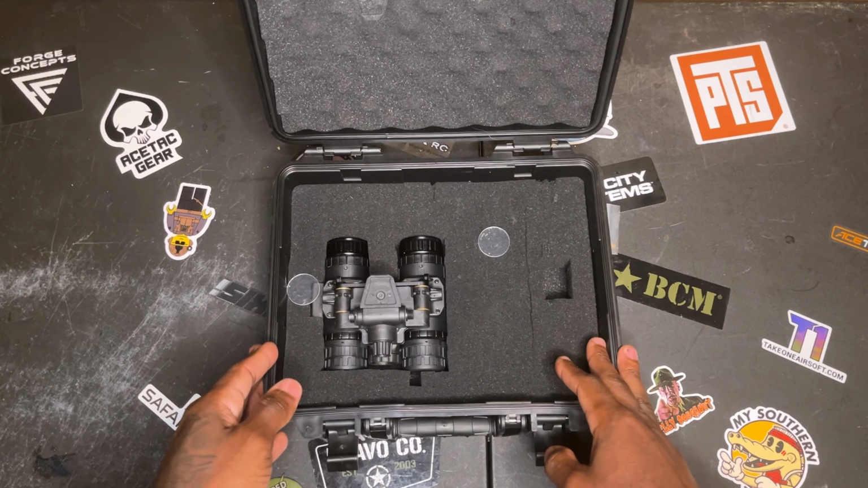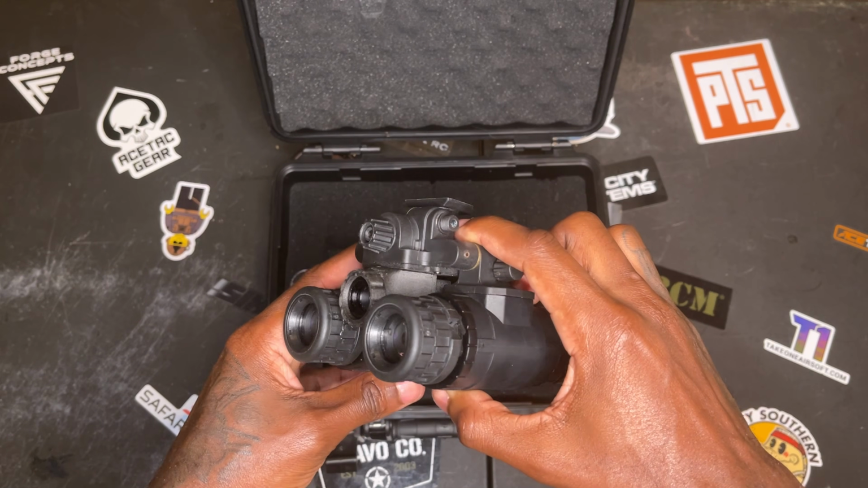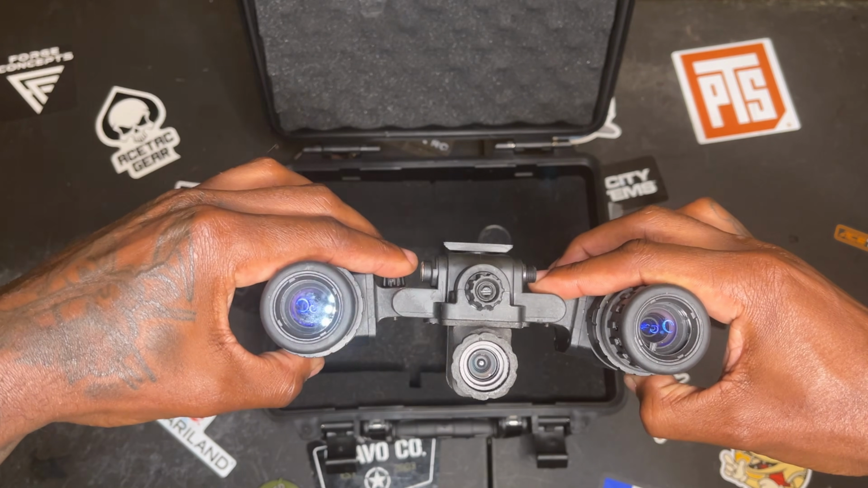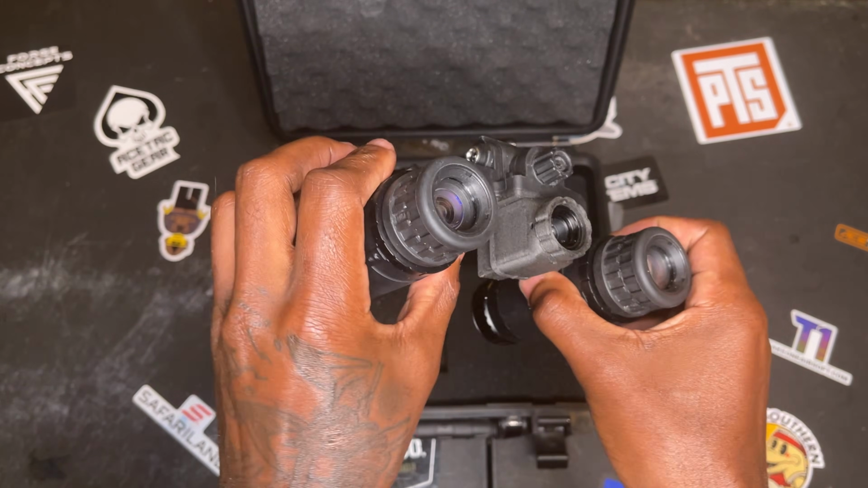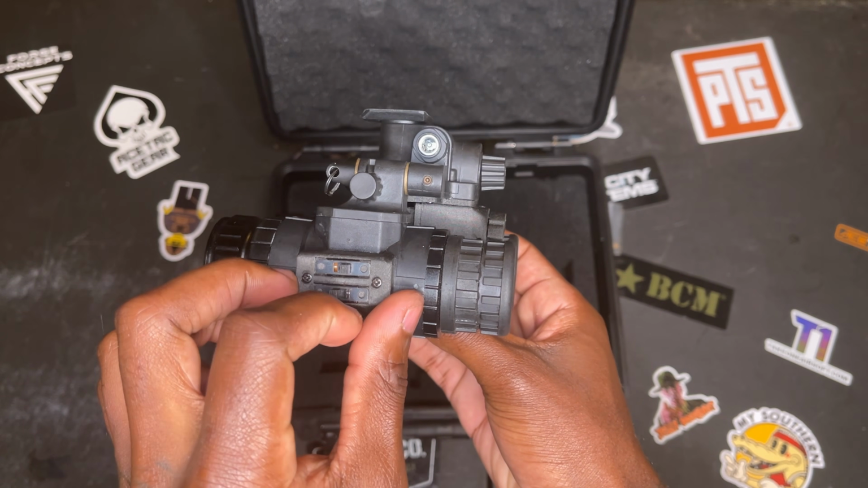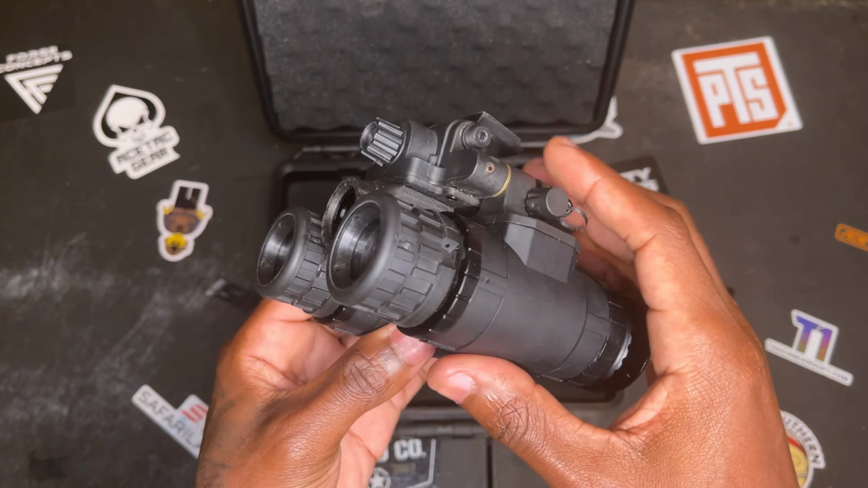On the outside, it looks very similar to the previous unit with 2 cosmetic differences. At the front, the onboard battery compartment has now been replaced with the thermal imaging sensor, and on the right hand side, there are now 2 buttons with 4 different positions in combination to activate the thermal image. To put it simply, with both forward, you have the thermal image. With both back, you have the digital night vision image, and then you can alternate which eye by flipping one forward or backwards.